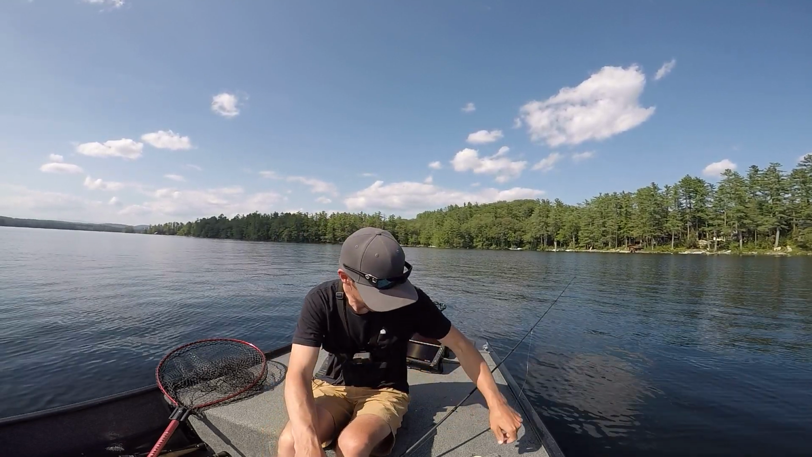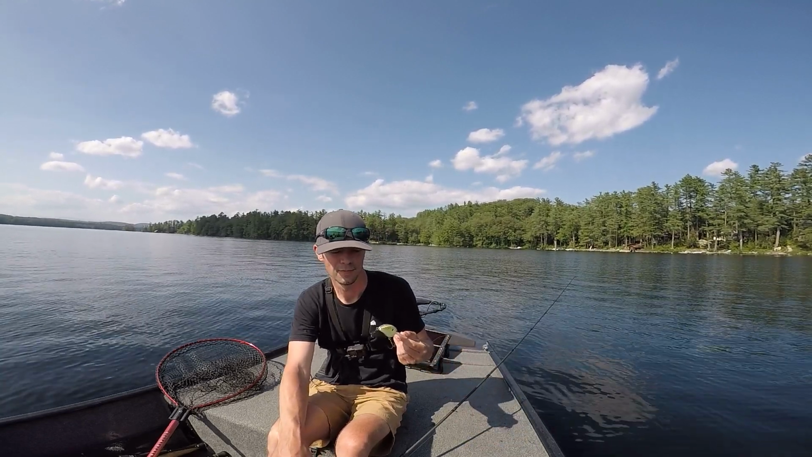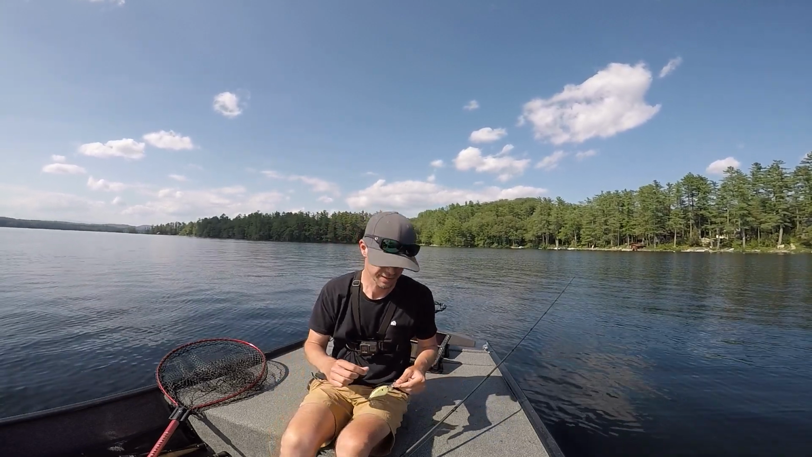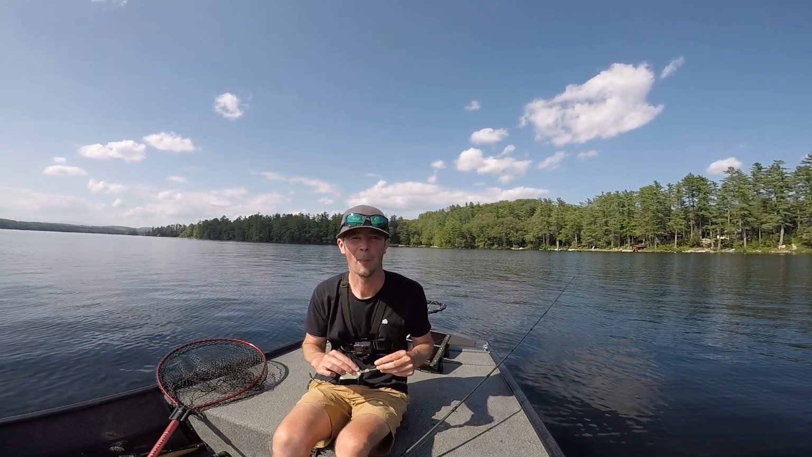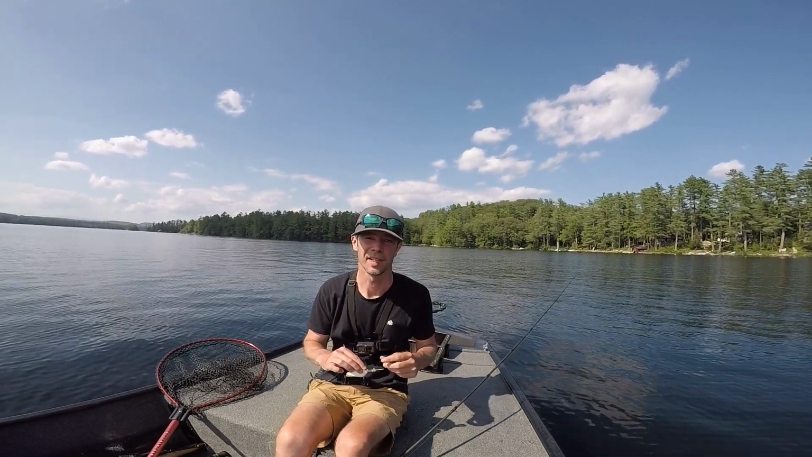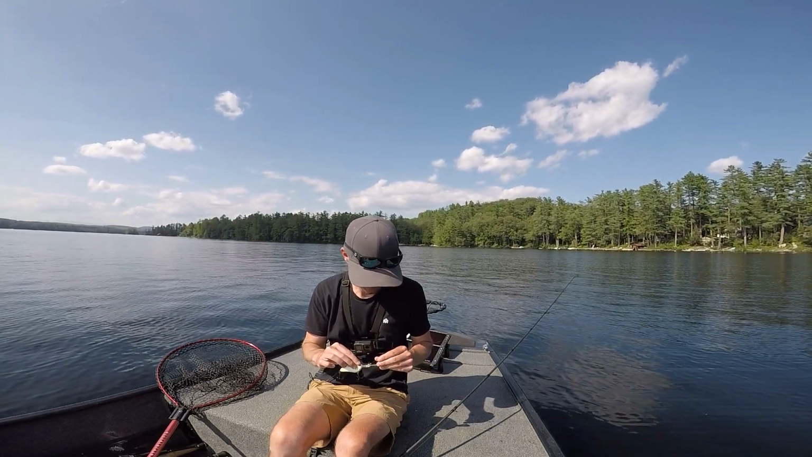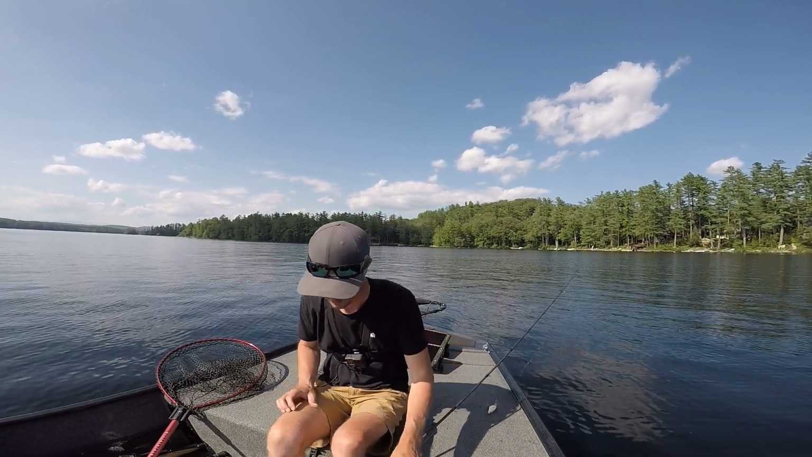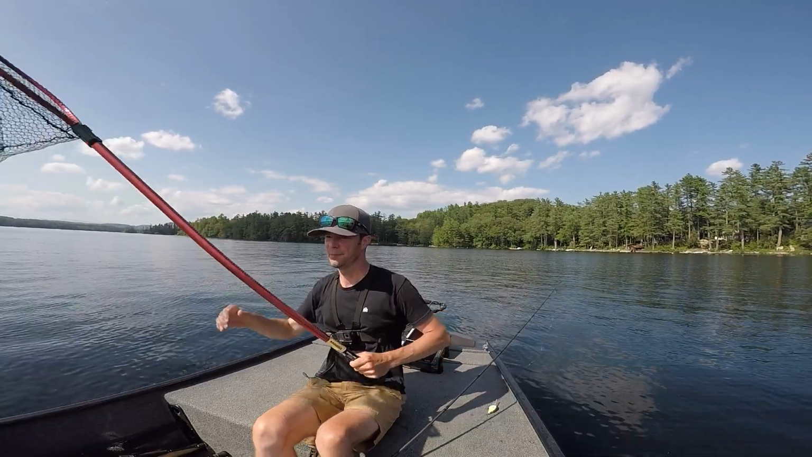I do feel like they start to remember these lures. This is the second one I've caught now on this spot, and I haven't been to this spot really ever, and it doesn't take long to catch them. But what I found is that it slows down after a while. They get used to the lure, I think. Anyways, let's keep going.